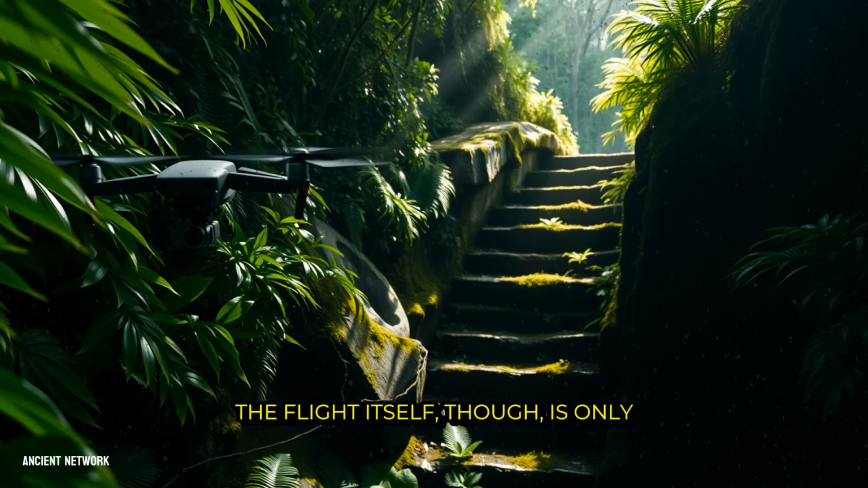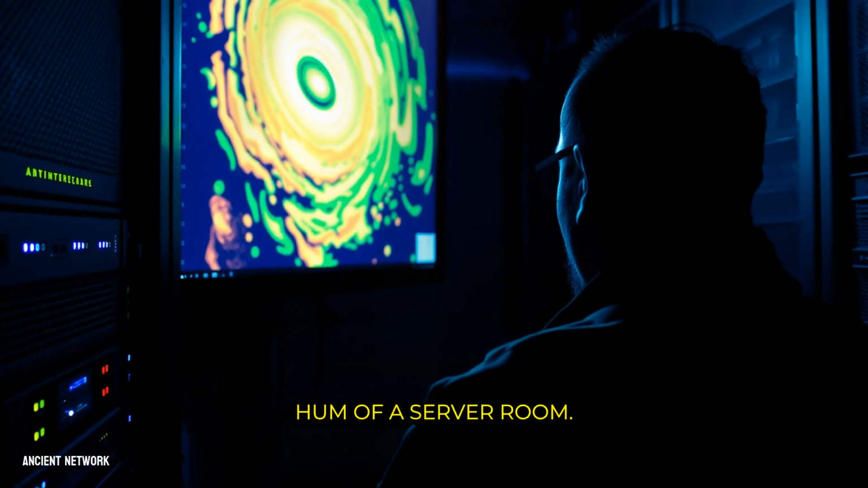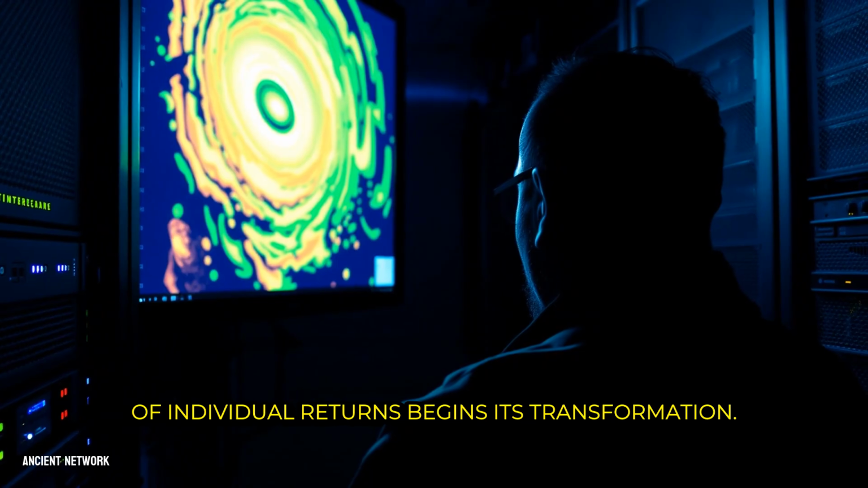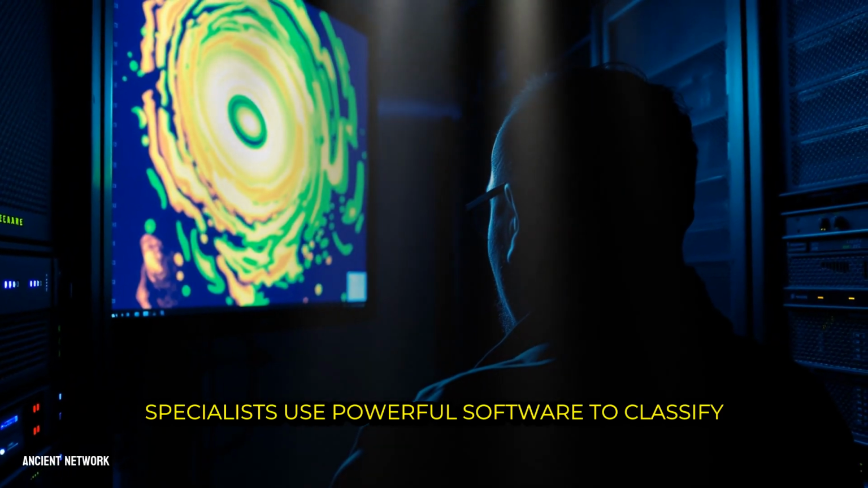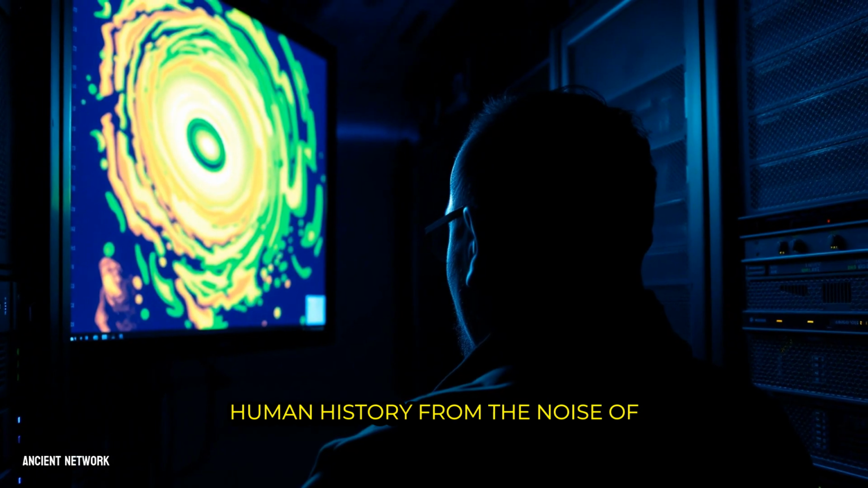The flight itself, though, is only the beginning. The true narrative emerges not in the air, but in the quiet hum of a server room. Here, the torrent of raw data, that immense point cloud of billions of individual returns, begins its transformation. Specialists use powerful software to classify and filter, separating the signal of human history from the noise of the natural